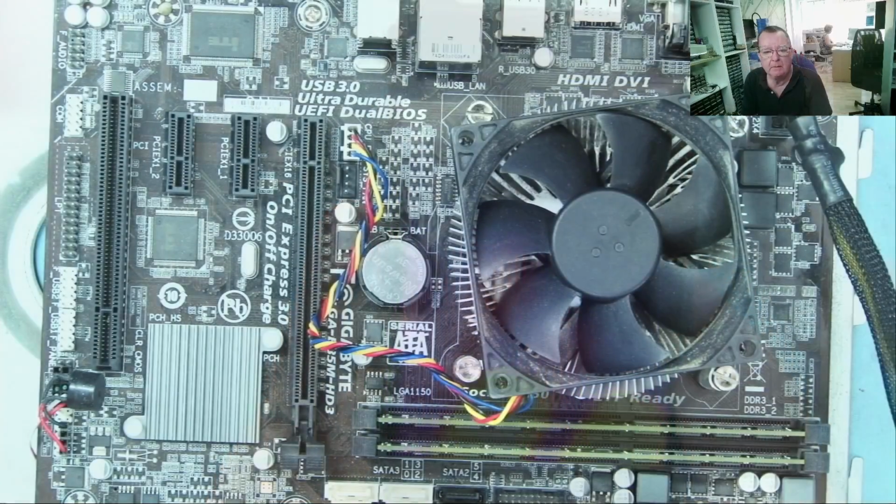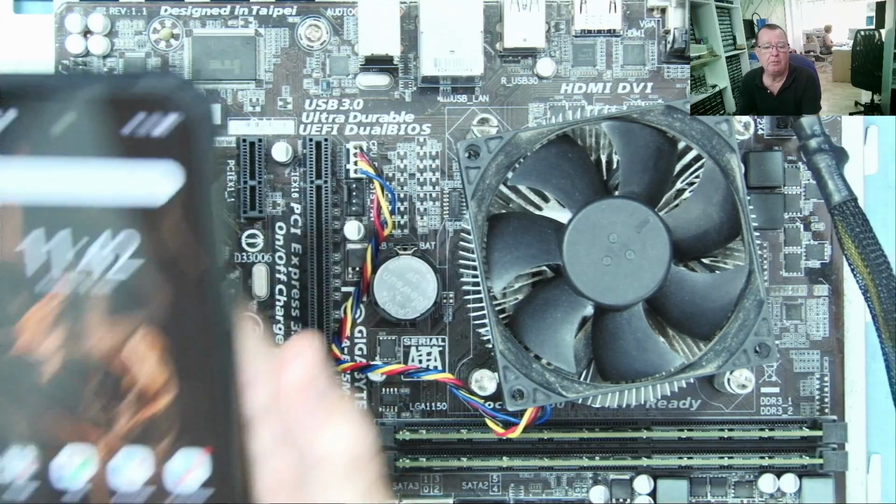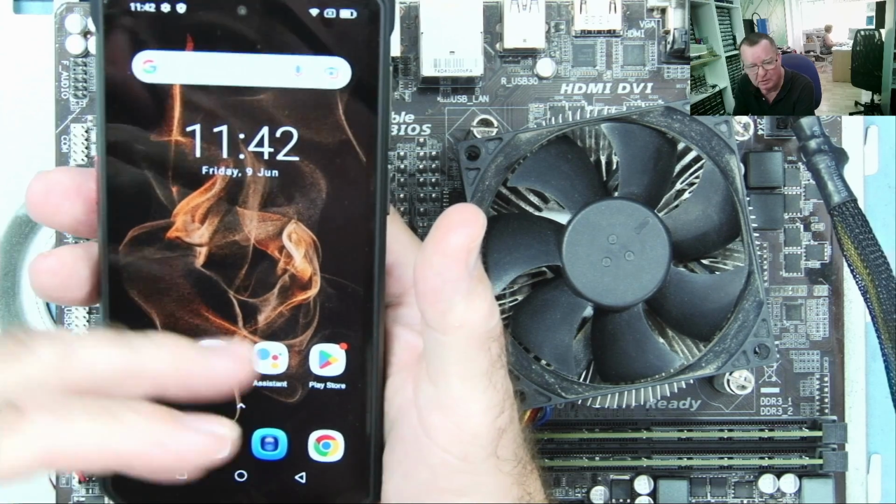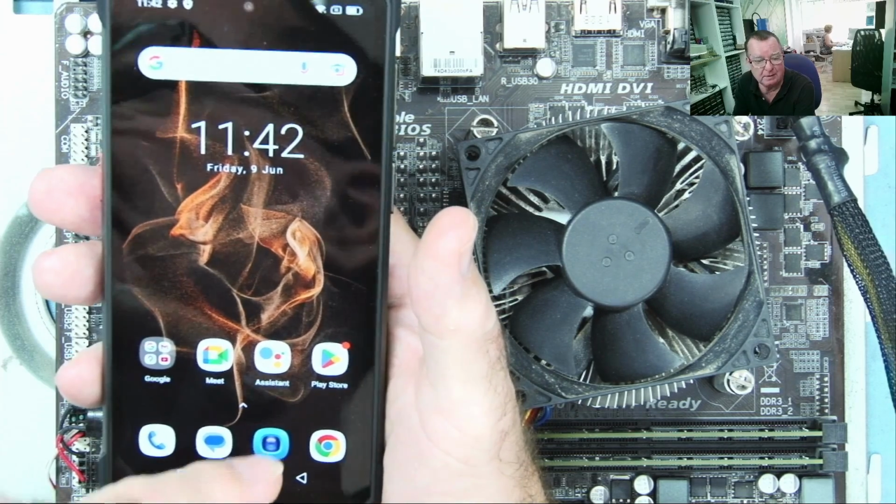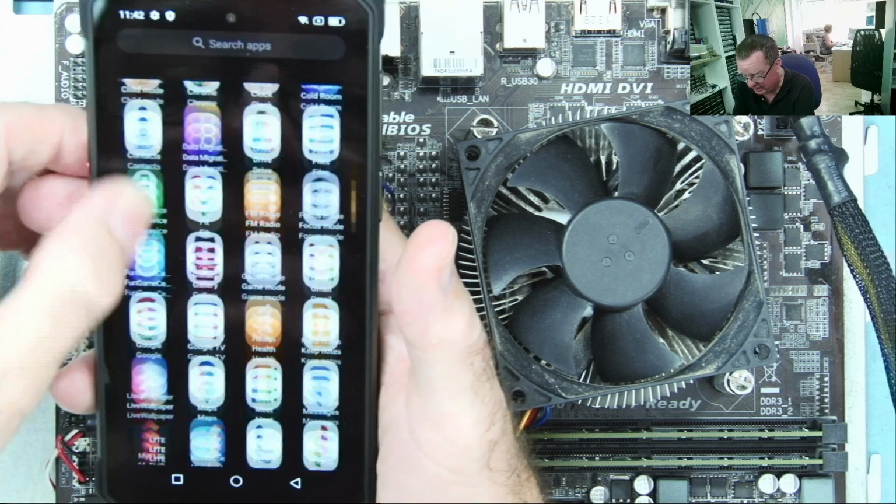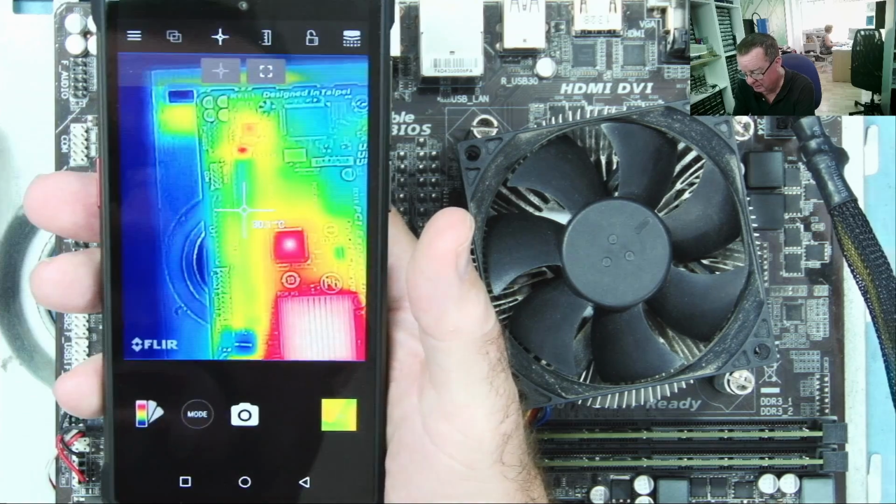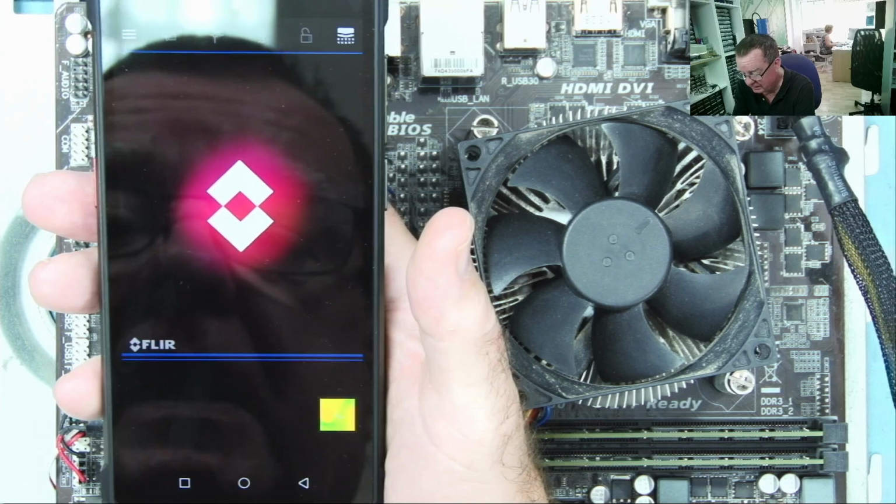Okay. I have a motherboard here. This is a working motherboard. On the phone, you have a separate app for the normal camera, which is this one. Camera recording video and photos. This is a 4K camera. But we have a separate camera app called My FLIR for the thermal camera. So if we go to here, just let it launch, takes a few seconds.